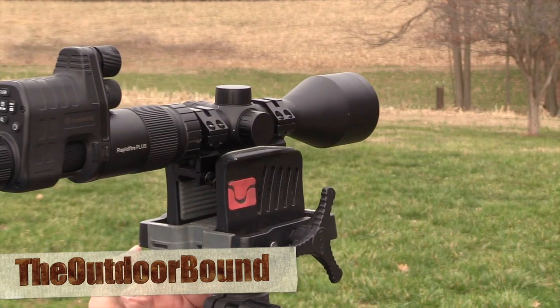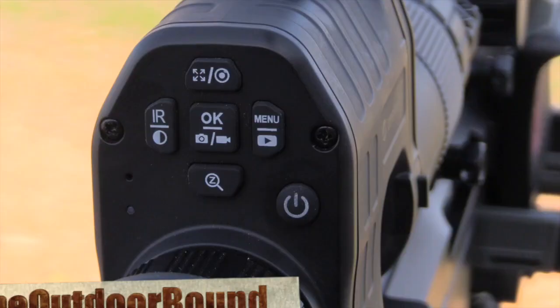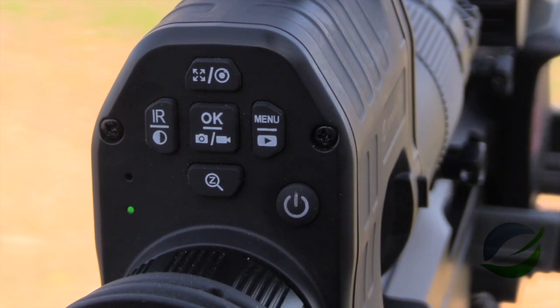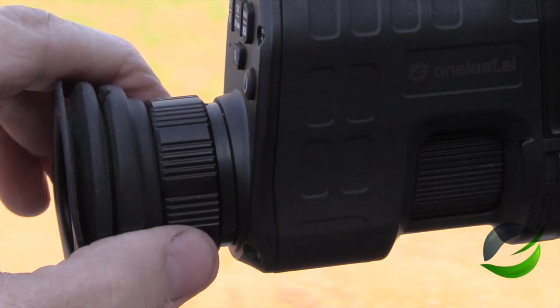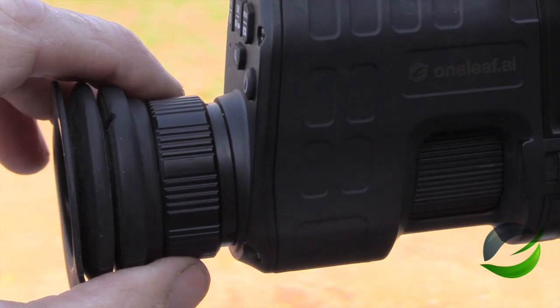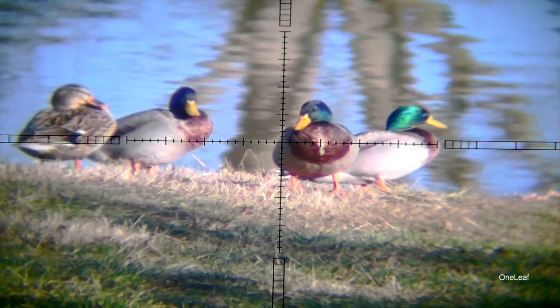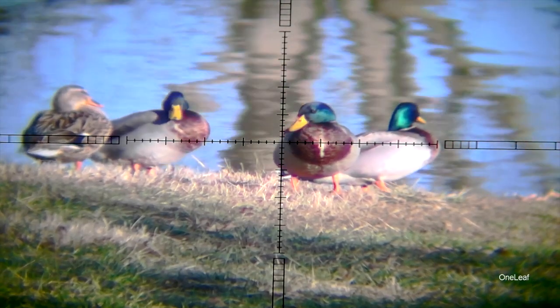So all mounted up here on the tripod, and I'm excited to try this thing out. First thing you got to do to power it up, you hit this button right here. You see the green LED and it powers right up. After that, you'll want to focus your diopter by turning this ring right here. You'll look in the screen and rotate the diopter adjustment ring until optimal sharpness is achieved.